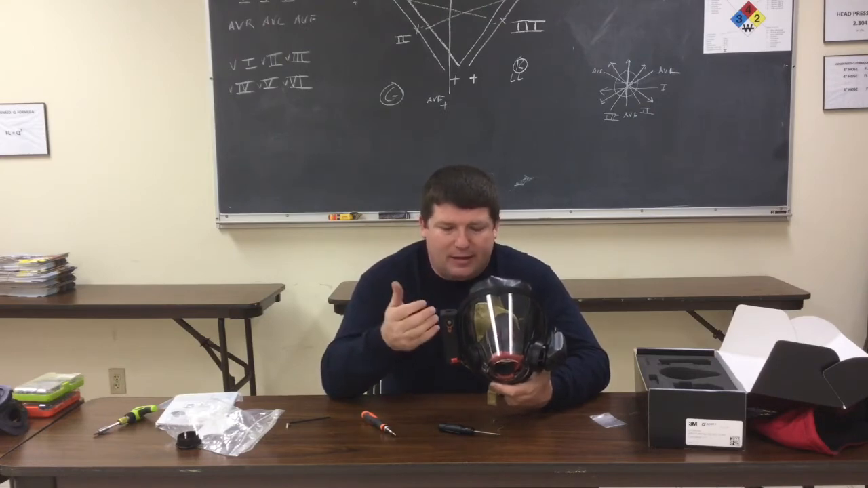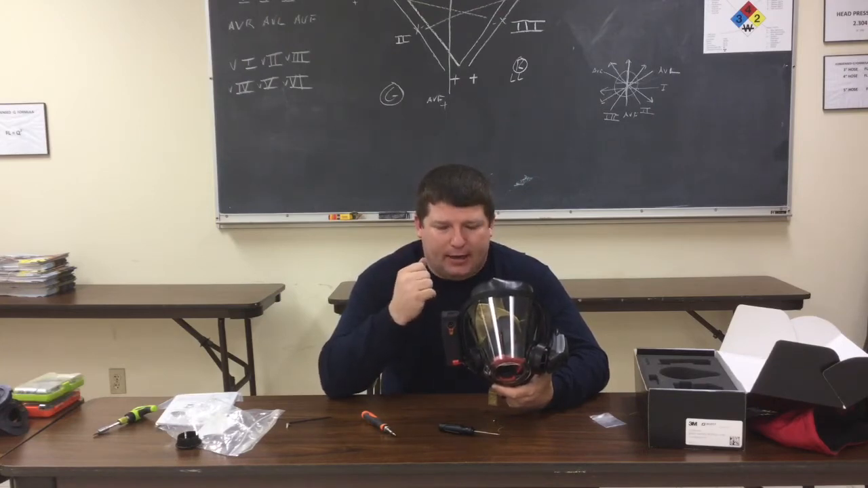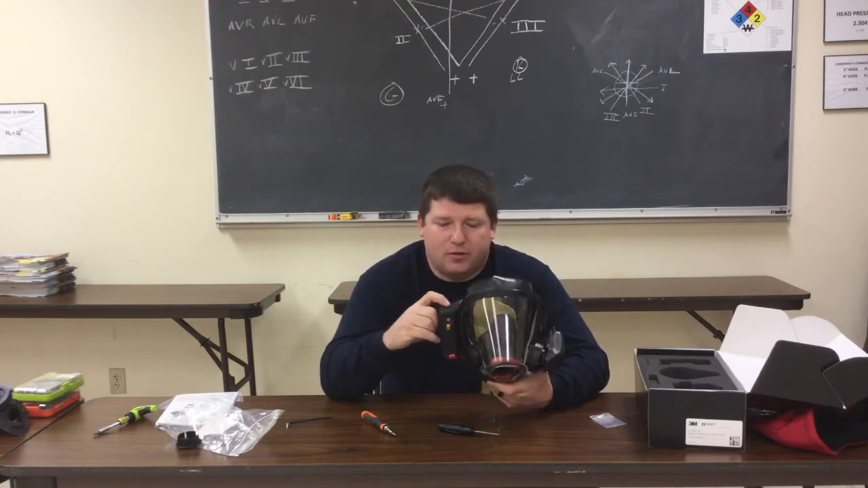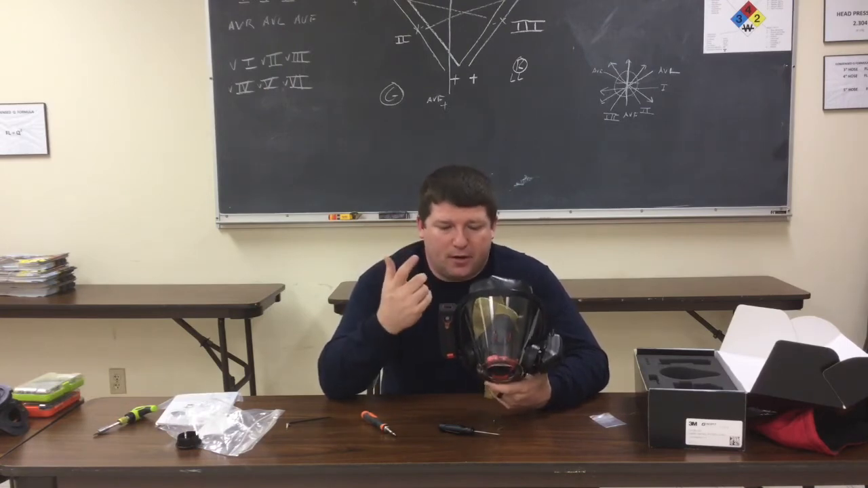When I go into a fire, I have a thermal imager that's hands-free. I don't have to worry about getting it off the truck. If I've got my mask on, I've got it. All I got to do is remember to turn it on before I put my mask on, and it's ready to go. Once I turn it on, I can push this power button one time, and it goes into standby mode. When I get ready to use it, all I got to do is reach up and turn it on.